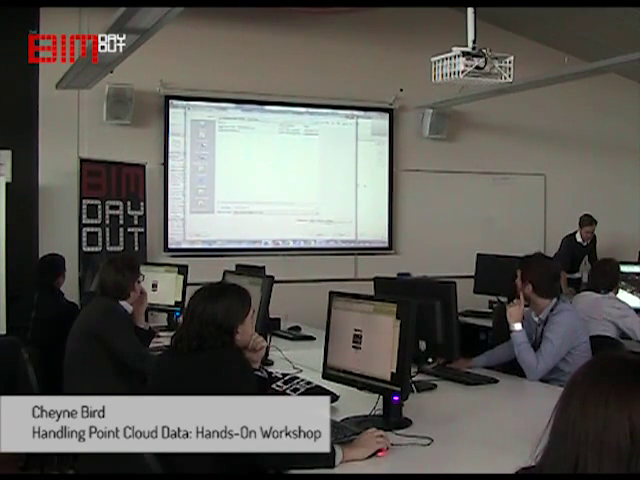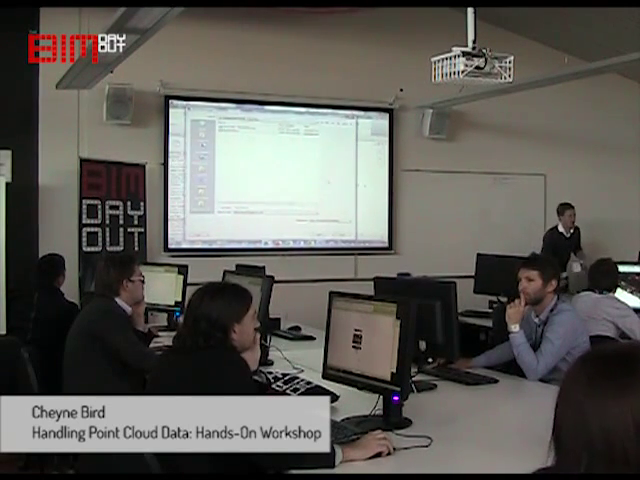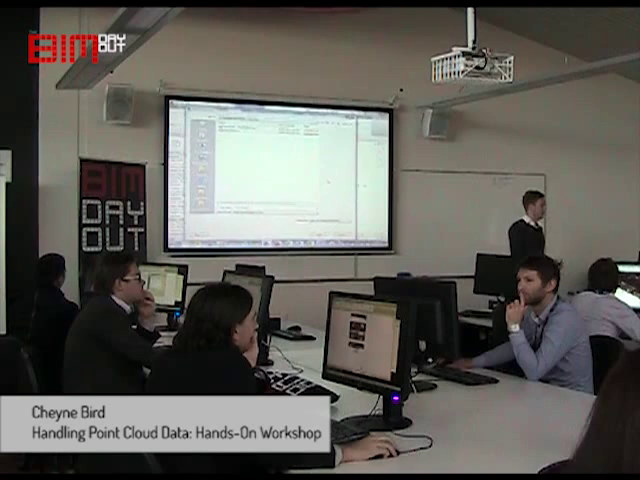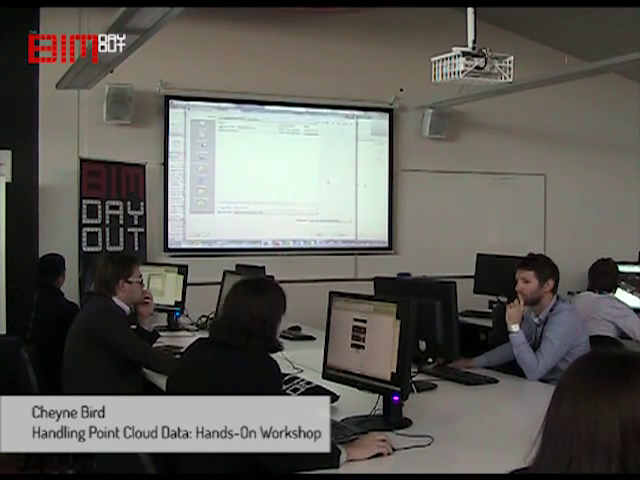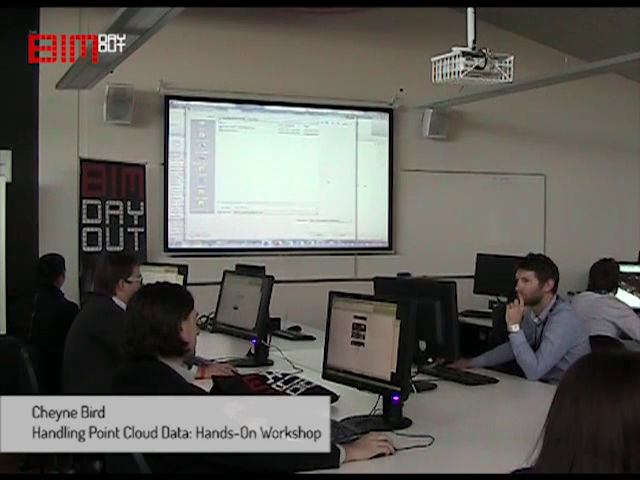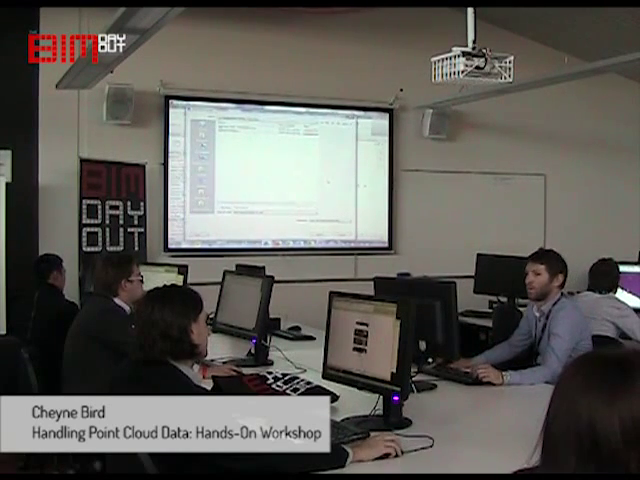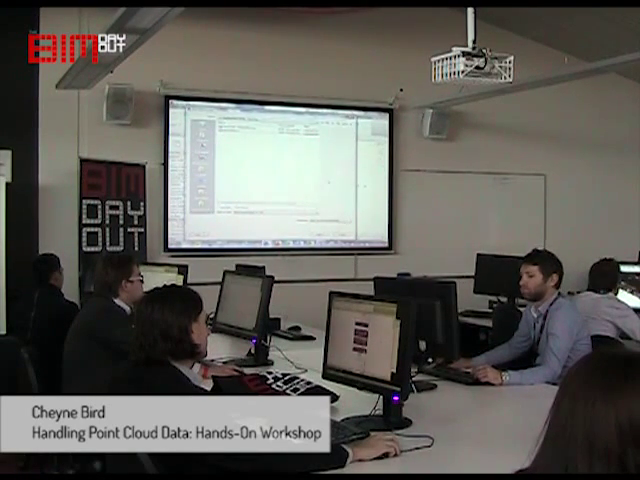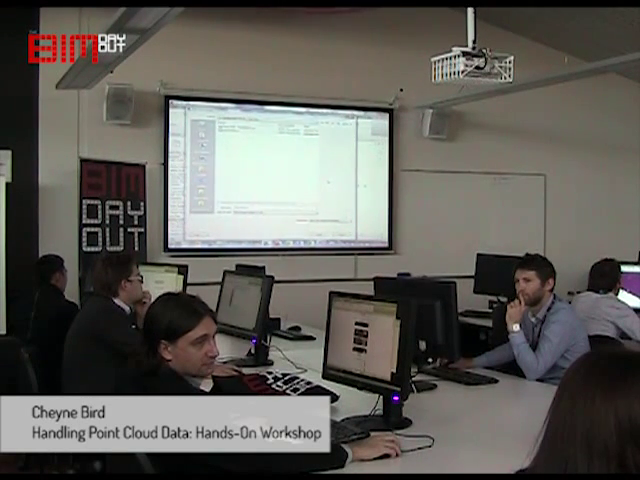Let's bring it in just by shared coordinates and go open. Insert. Then you go to desktop, so all the files on your desktop under handling point clouds, and then just pick one of those files. Then just use positioning, origin. Yeah, that's fine.